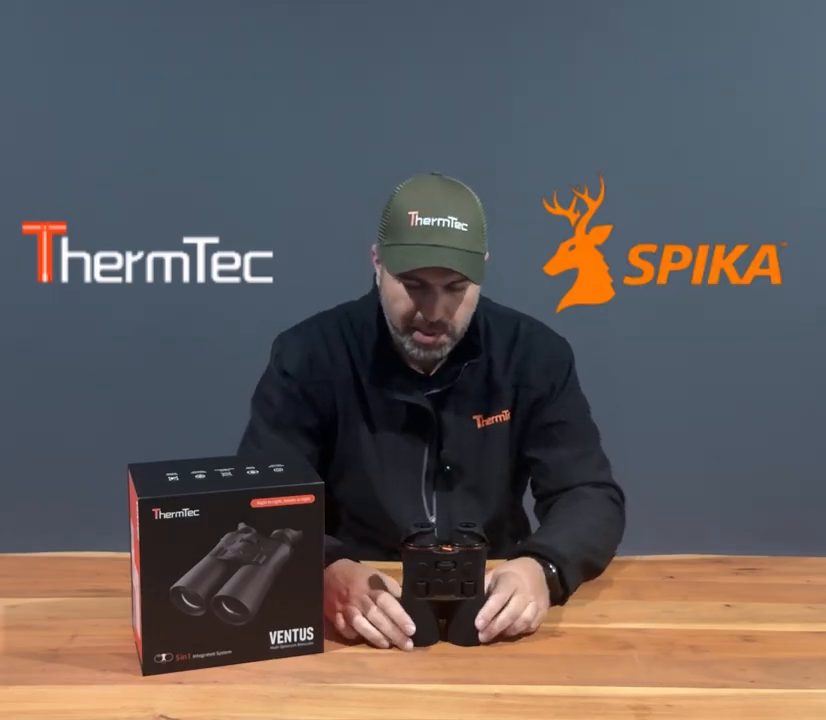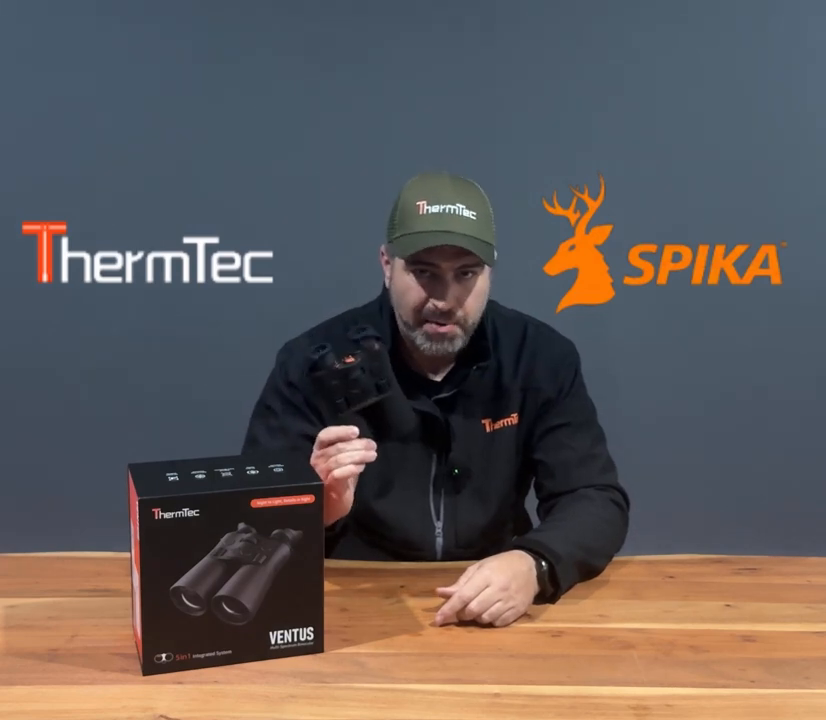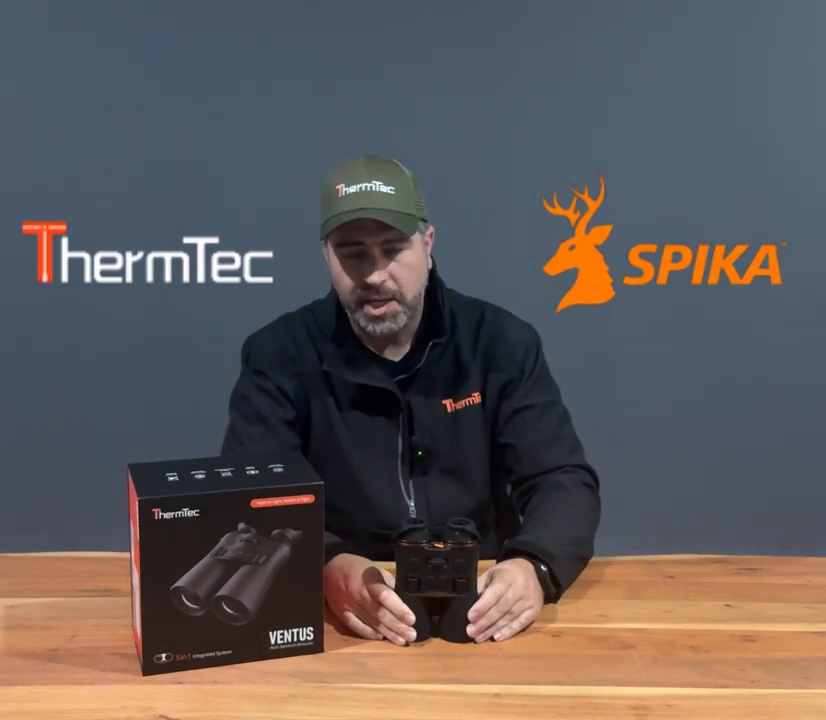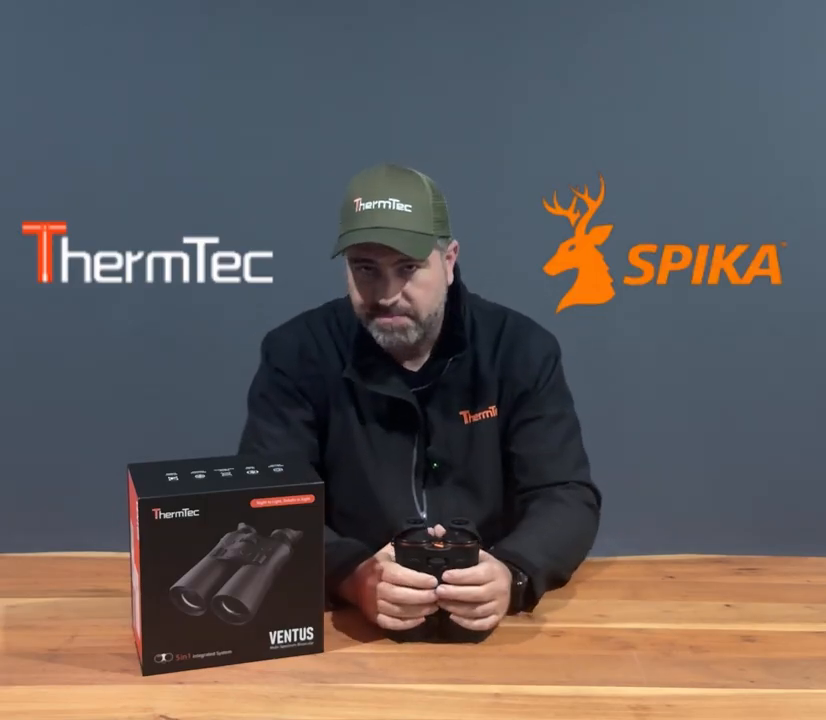And they are quite bulky, almost as big as that, just to be rangefinders. This thing does it all. So again, it's up to you what you want to get out of particular products, but for an all-rounder, you're not going to get better.